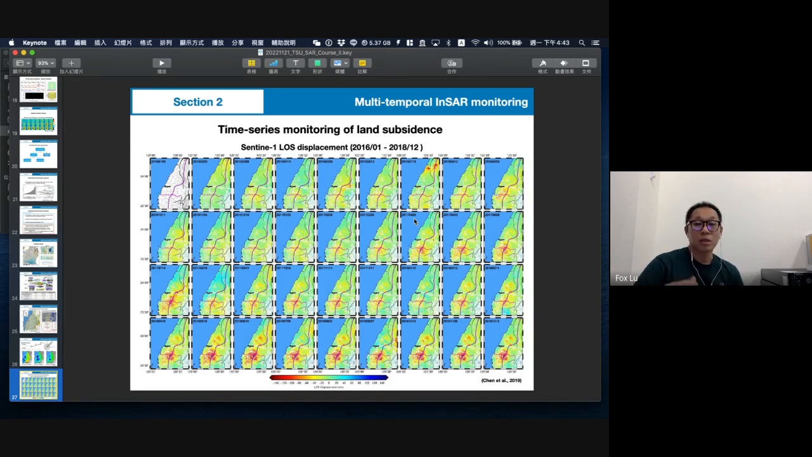So we choose the Sentinel-1 satellite data from 2006 to 2018, almost 3 years of radar images, and then we can build a time series of surface deformation. The first is we choose like the 0. So from that time you can see the cumulative displacement. Yeah, it's very serious land subsidence in the central part of this plain.